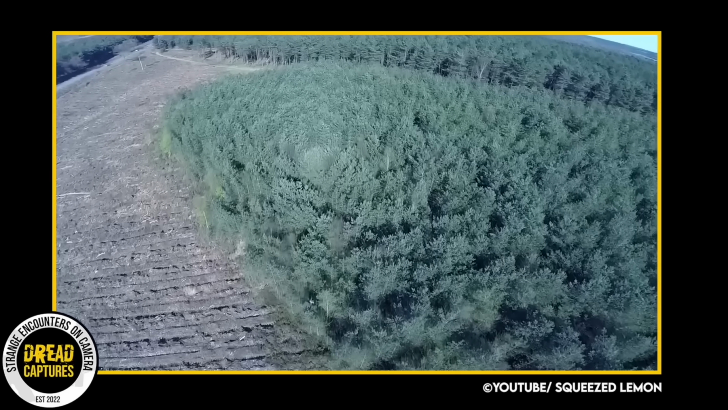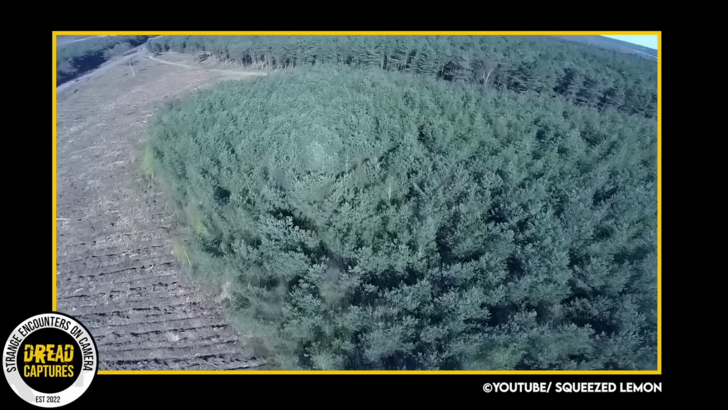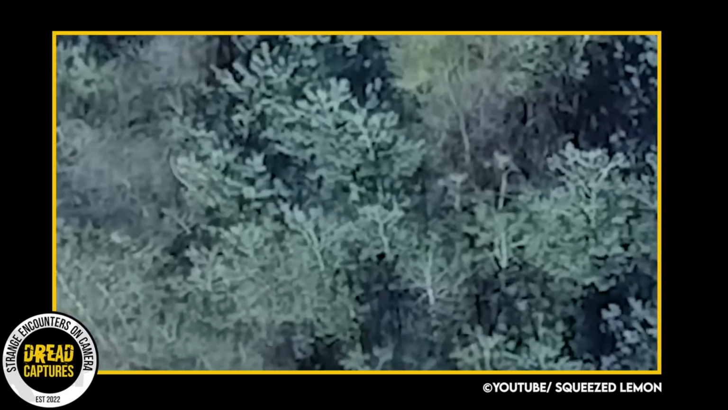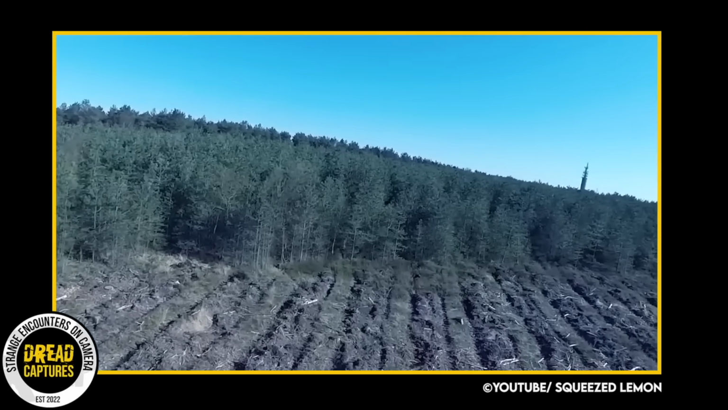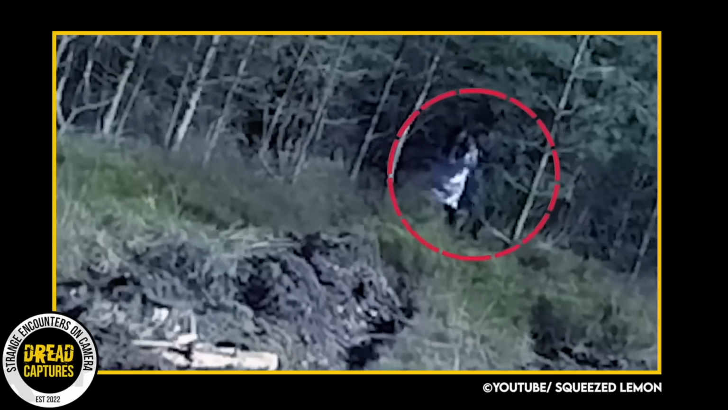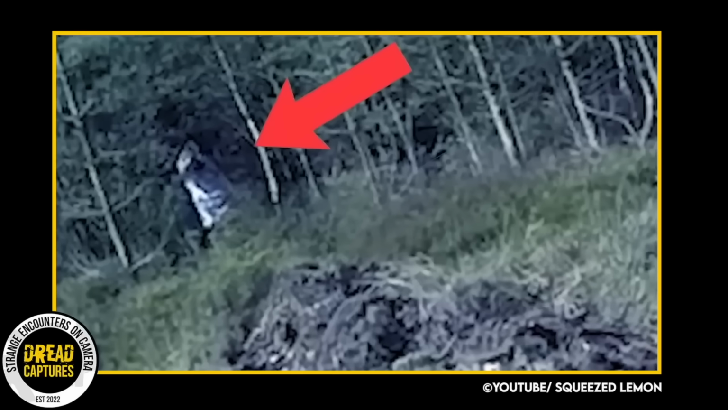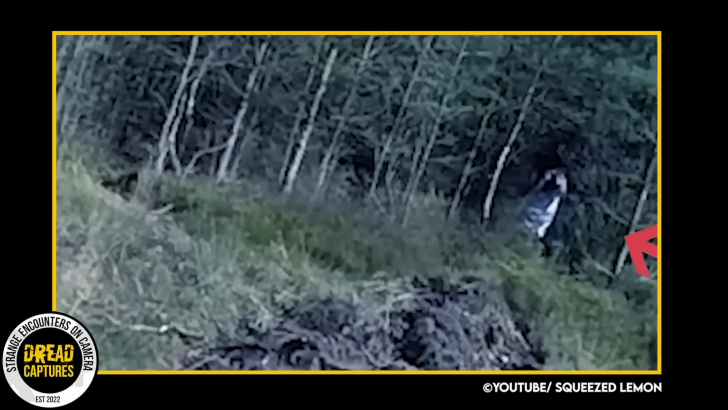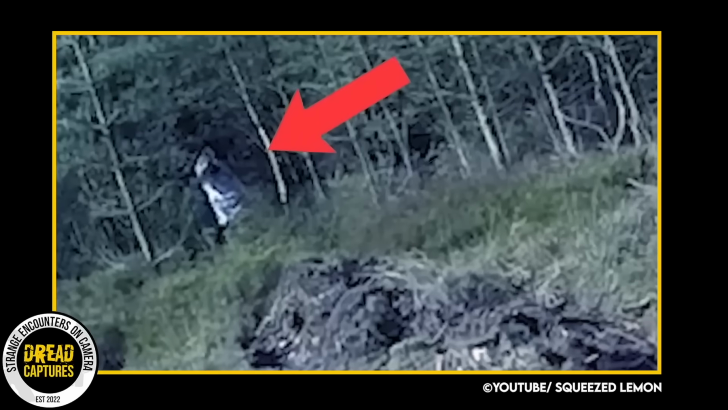This is a crazy video. Drone footage taken from Cannock Chase District in England shows a strange sight. A young girl in the woods in what appears to be a hospital gown or nightgown. As the drone flies by, you can see the girl from the aerial view. What is she doing down there? She's so out of place.